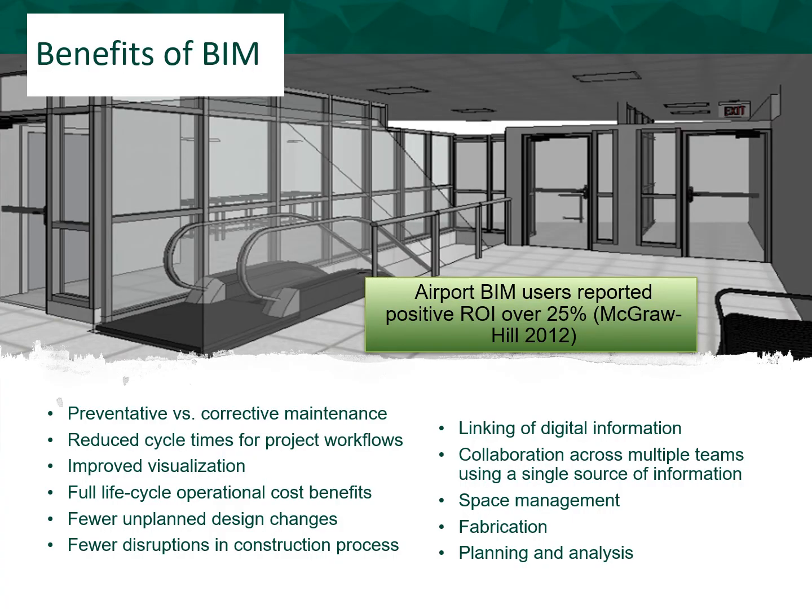There are many benefits of BIM modeling. According to a report from McGraw-Hill in 2012, airport BIM users reported a return on investment over 25%.